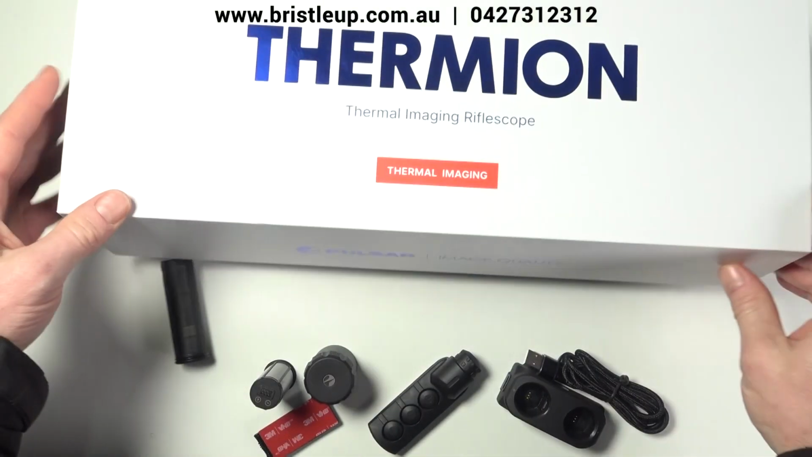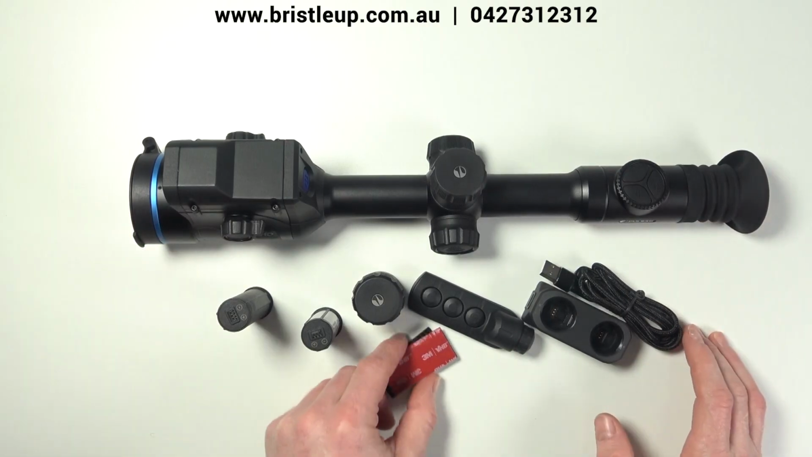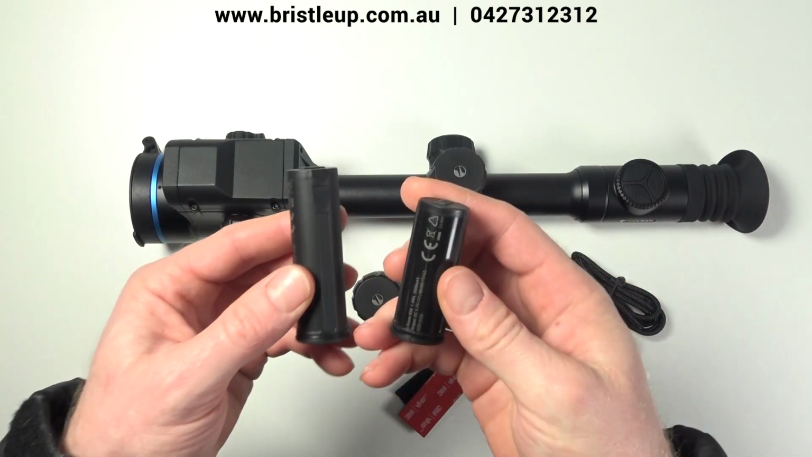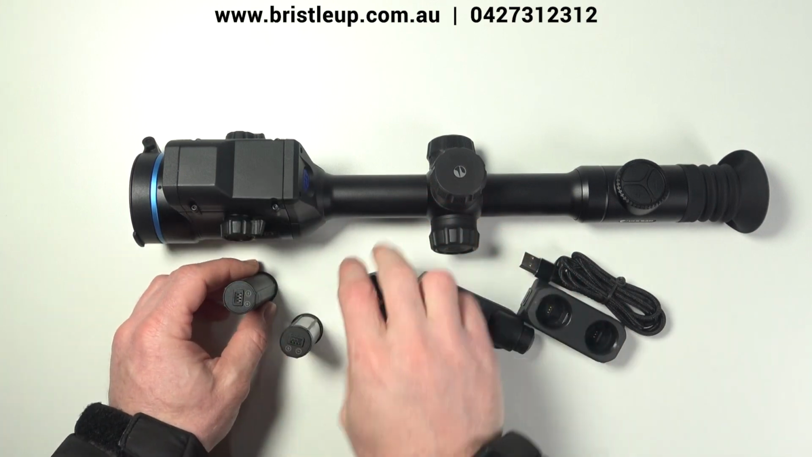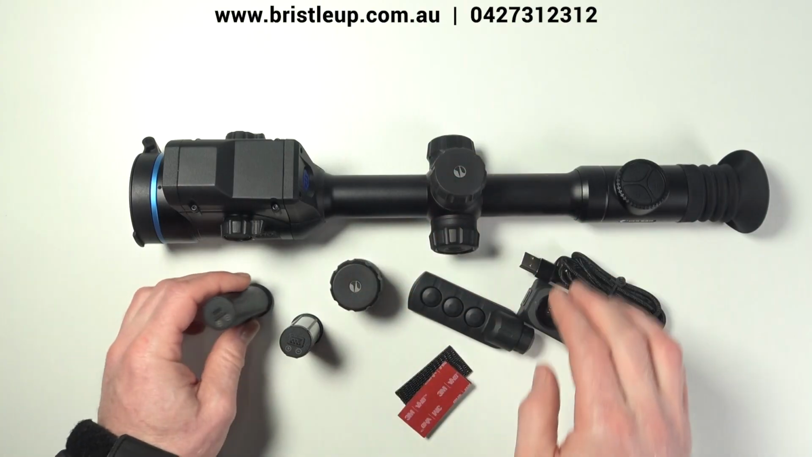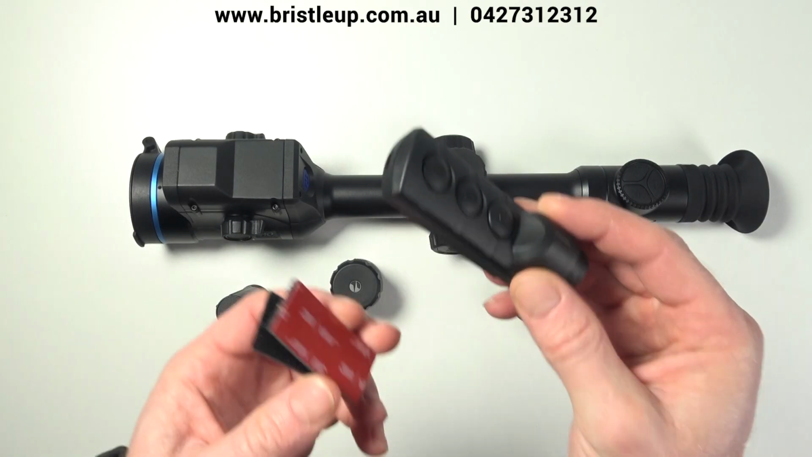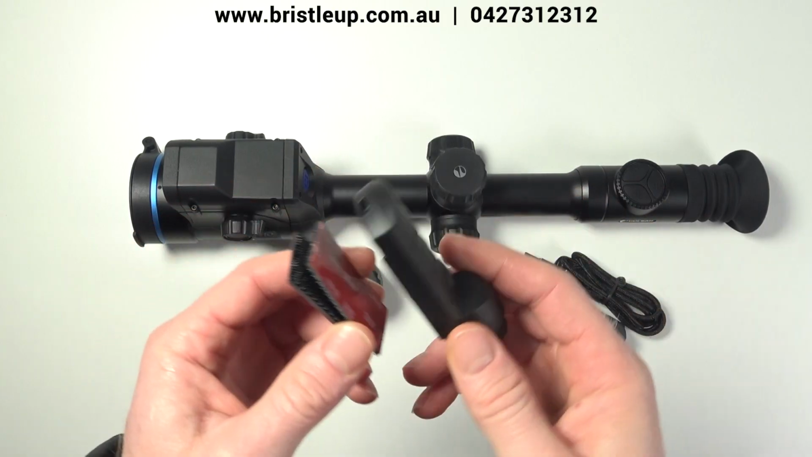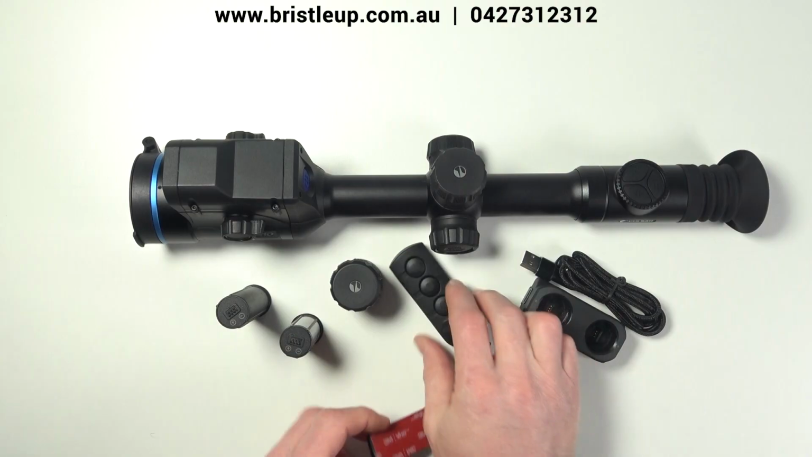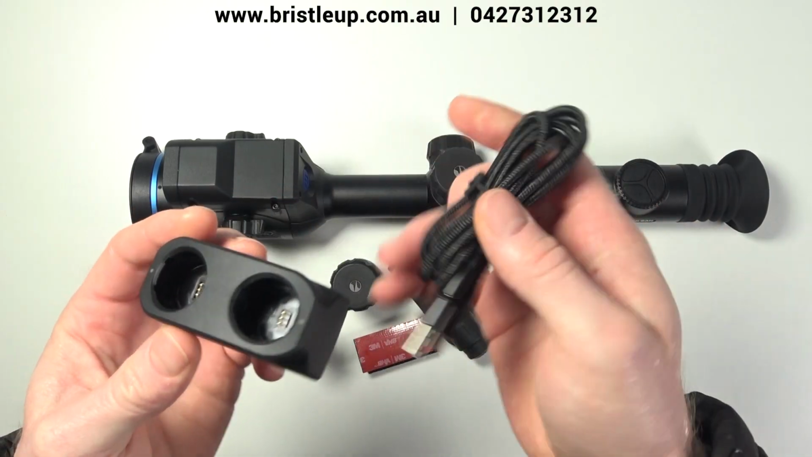Let's take that to the side. Now obviously you get your awesome thermal imaging scope there. And then we get extra 2 batteries, a shorter and a longer one. If you use the longer one, you will need to use the additional longer cap to allow it to fit into the scope there. Then we have our wireless remote control here, which you can attach to somewhere on your rifle to allow quick access to the controls. And then we have our charging cradle and charging cable.